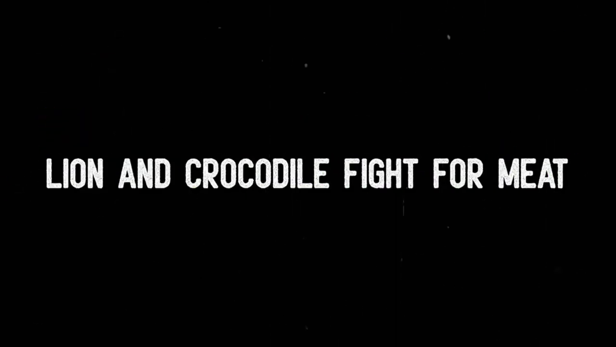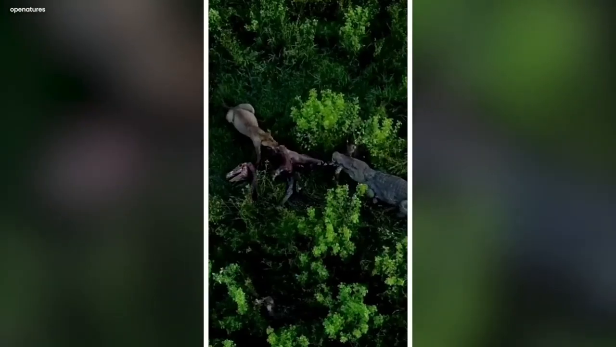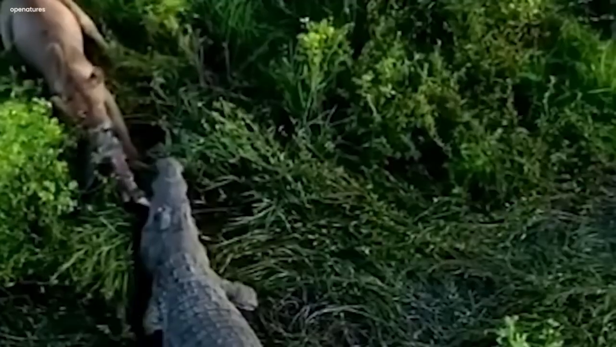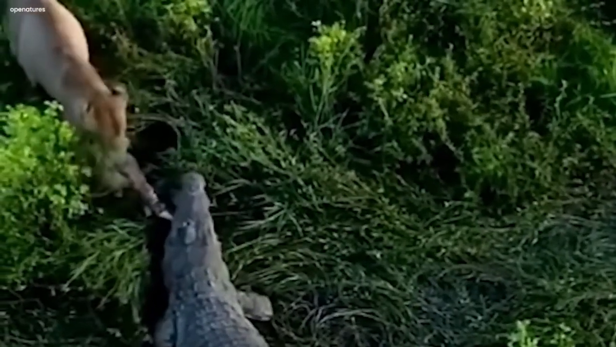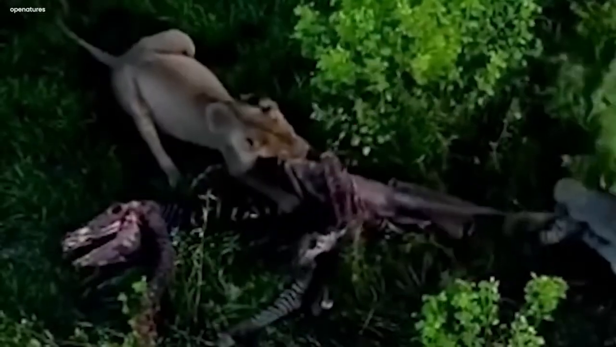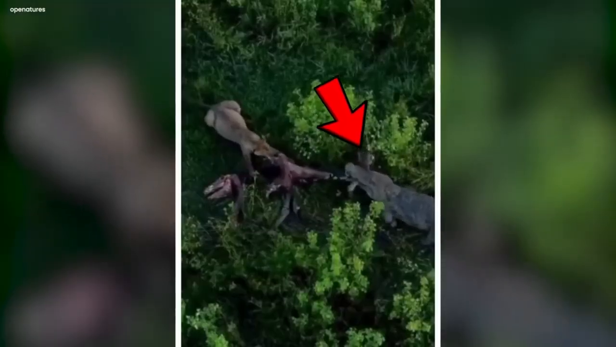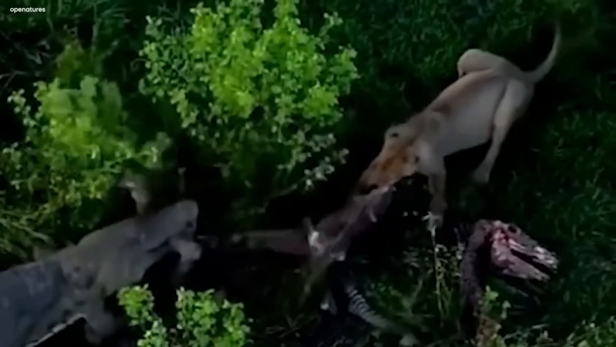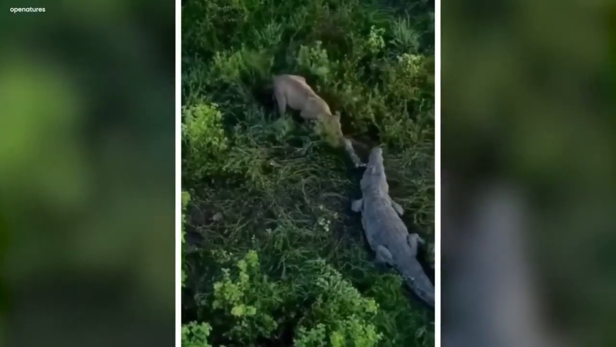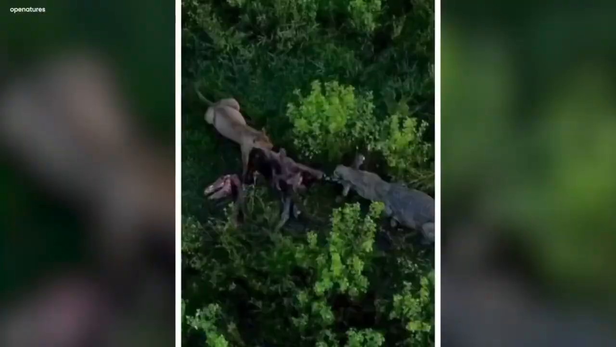Lion and crocodile fight for meat. This video shows a crocodile and a lion fighting for the meat in the forest. The video is shot from a drone. The lion holds one end of the meat tightly in its mouth while the crocodile holds the other end with its mouth. Both of them try their best to take the whole meat for themselves. It seems like the crocodile has a tighter hold on the meat than the lion.